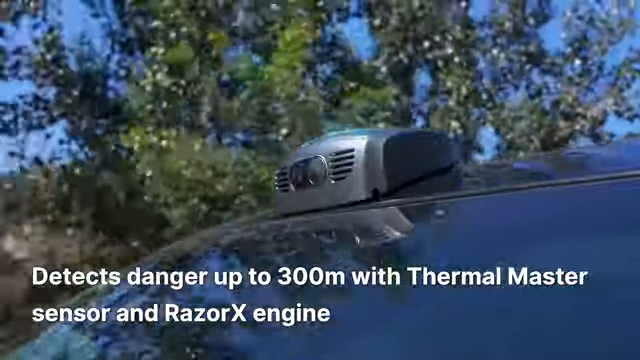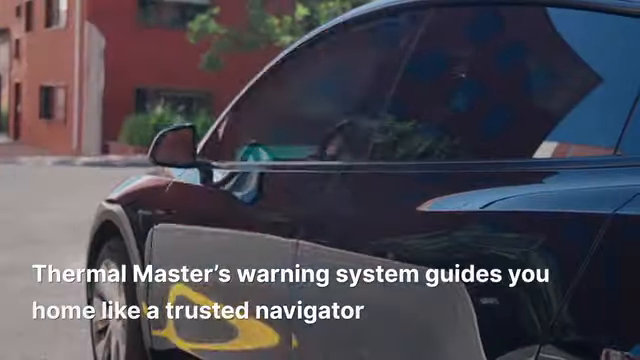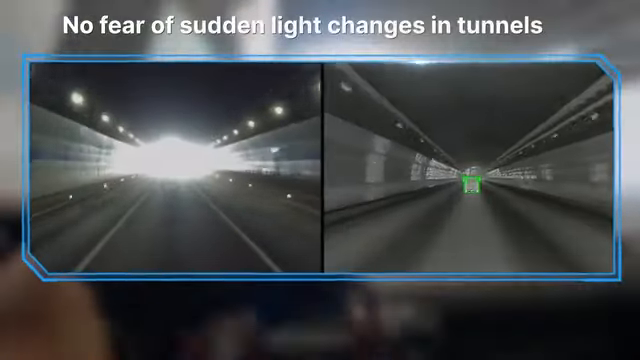Detects danger up to 300 meters with Thermal Master sensor and Razorix engine. Confidently face blinding high beams. Hi, Max. Thermal Master's warning system guides you home like a trusted navigator. Hi, Max. No fear of sudden light changes in tunnels.